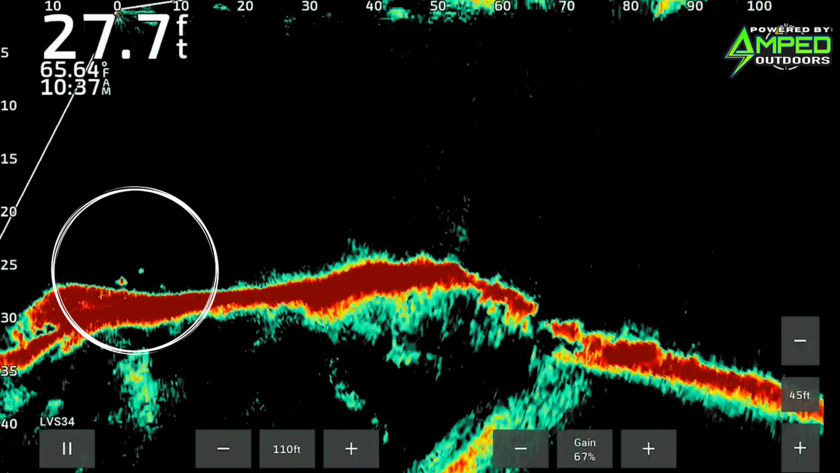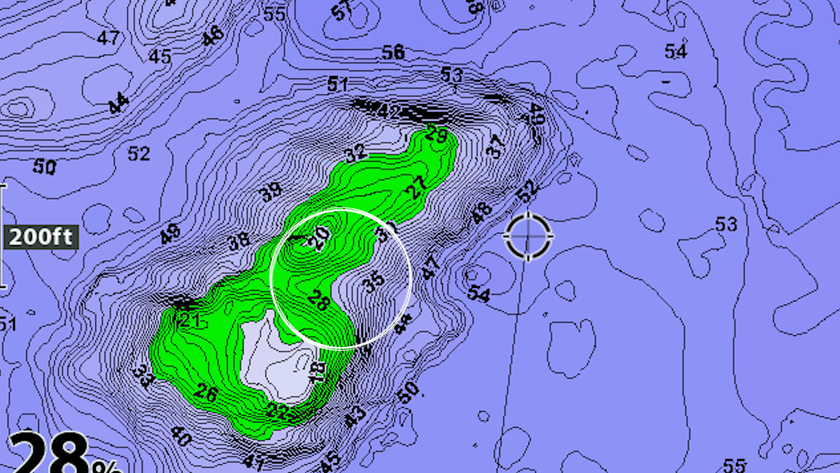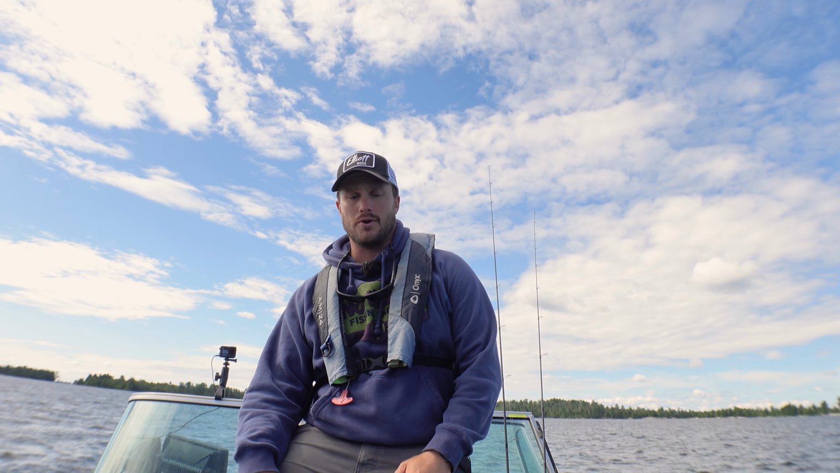So what I was actually targeting originally is another little sweet spot. There was a bunch of fish. You can actually see some right underneath me here. And this is the tip of a point. So there's the high spot, which I caught a fish on a little bit earlier, and then I moved down here, hanging on the tip of this point. It goes out, narrows down, drops down a little bit in depth. We're in like 25 to 28 here, depending on where we're at. The high spot, I can't remember what that was at, like 20-ish or so.